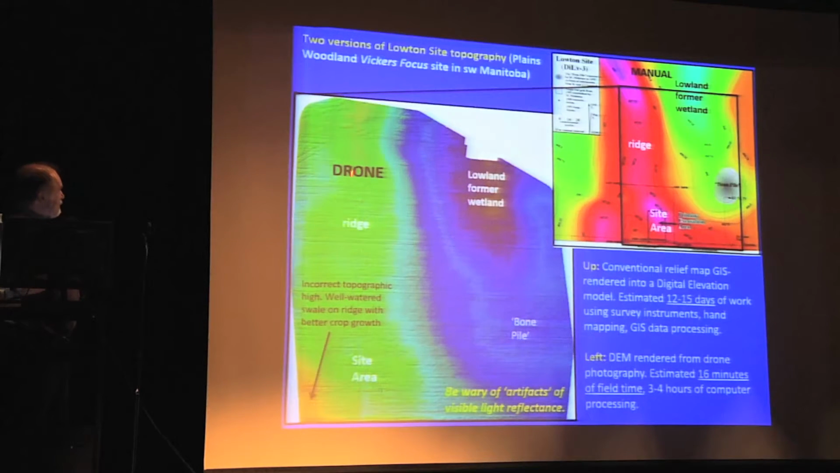This is the drone flight of the same basic locality, this area right here. There are some artifacts that come from the photogrammetry process that suggest that perhaps it's not as precise as the conventional approach. But remember, this probably took 12 to 15 days of hard work. This was probably 15 minutes in the air and probably no more than 2 or 3 hours of computer processing. Can we afford not to use these techniques?